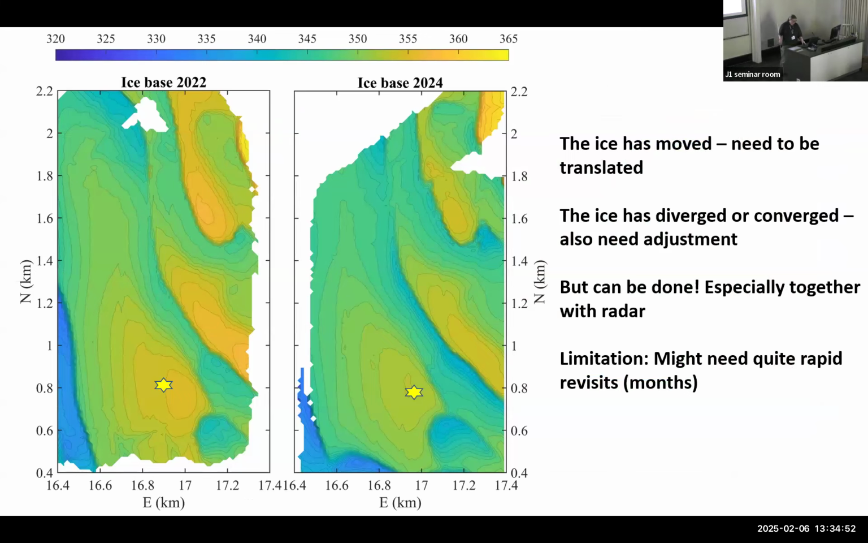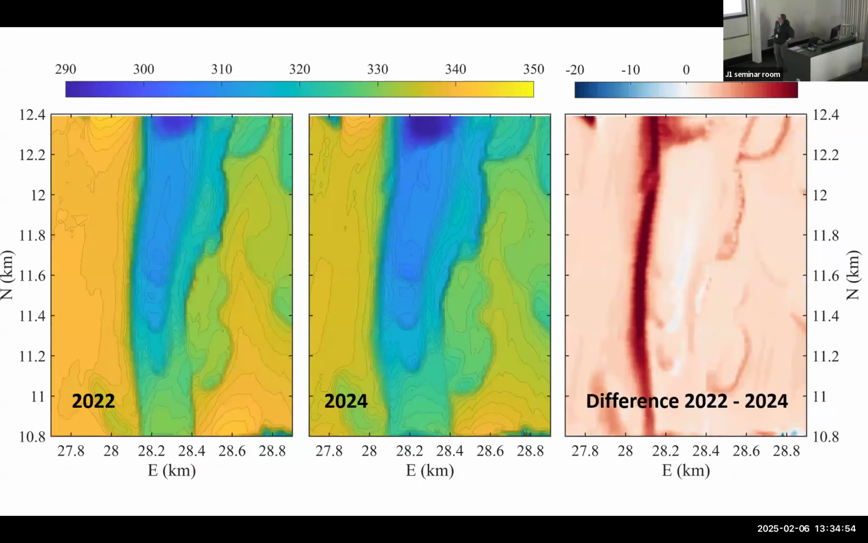In 22. And if you take one minus the other, if you take 24 minus 22, you get an image of the ice melt, a map of the melt in those 2 years. Most of this is, because they are so similar, very small, 1 meter to 2 meters. But there are also some areas where you have a huge melt. This is 20 meters over here.